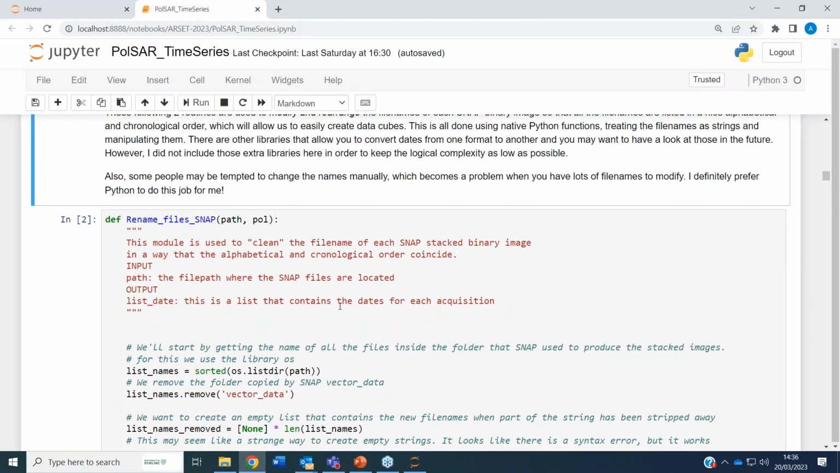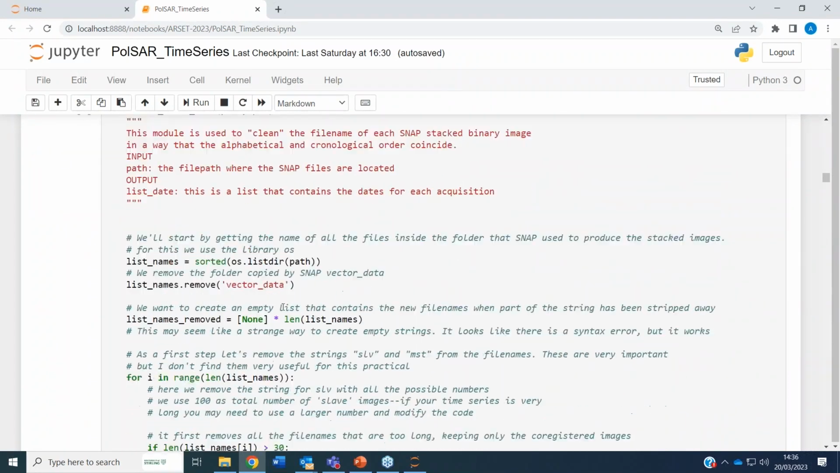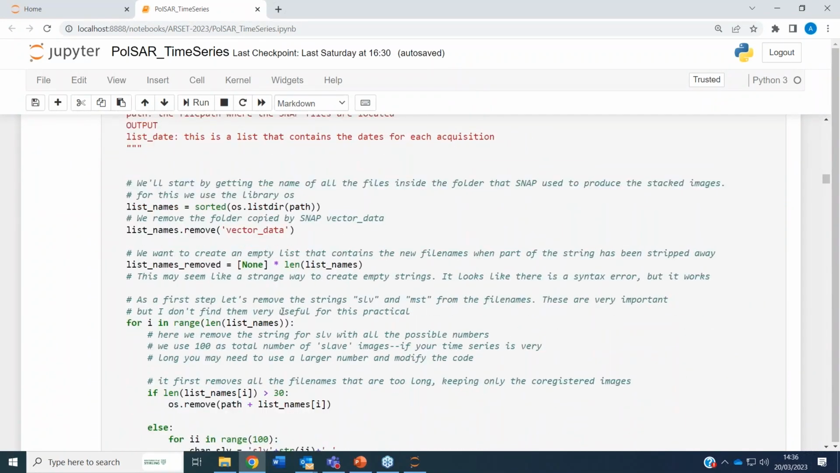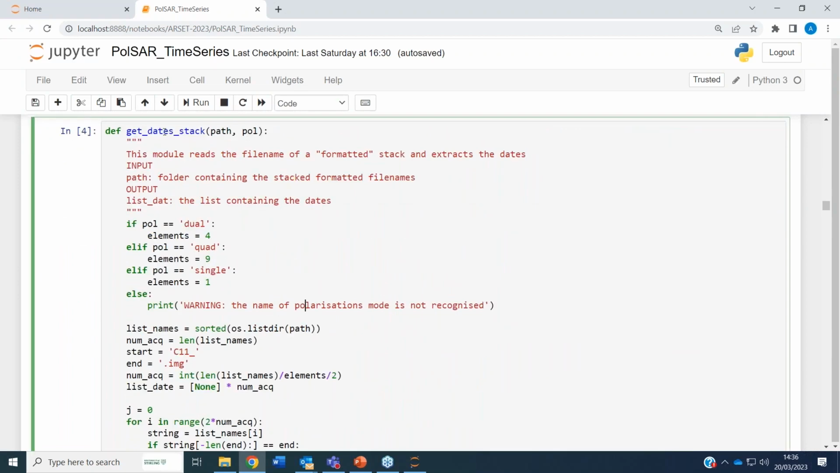The file name convention coming from SNAP is not the easiest to use for what I'm doing here. You can change the file names manually and spend half a day on that, or you can write some code in Python and let the machine update the file names. So the convention for numbers and get the dates from the stack.